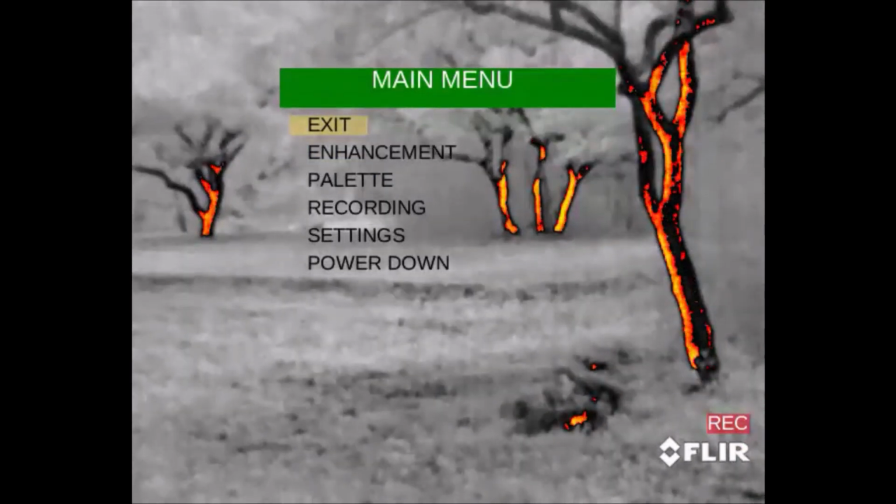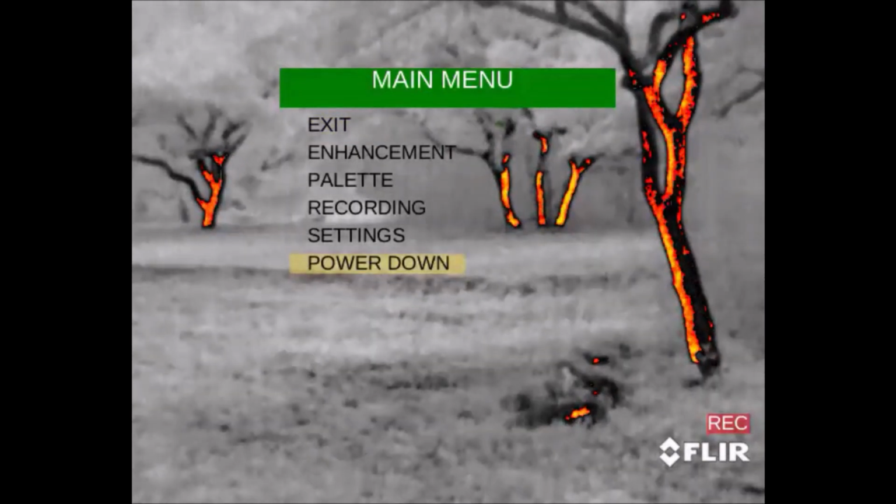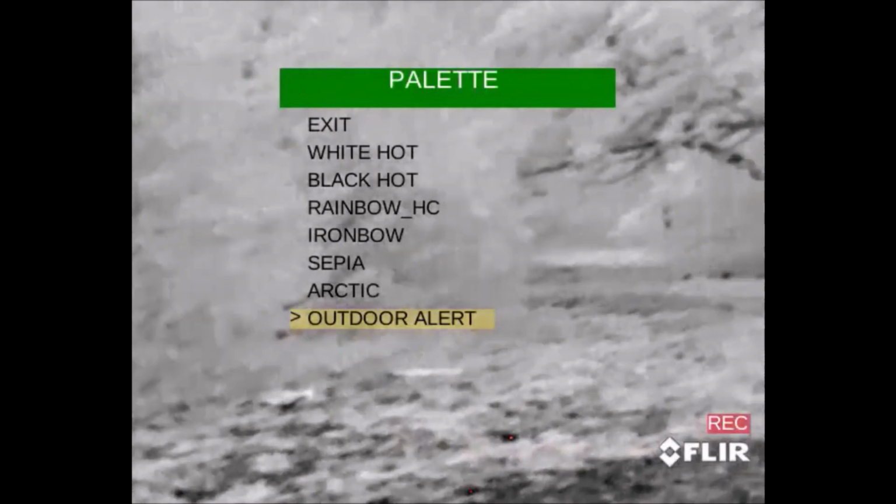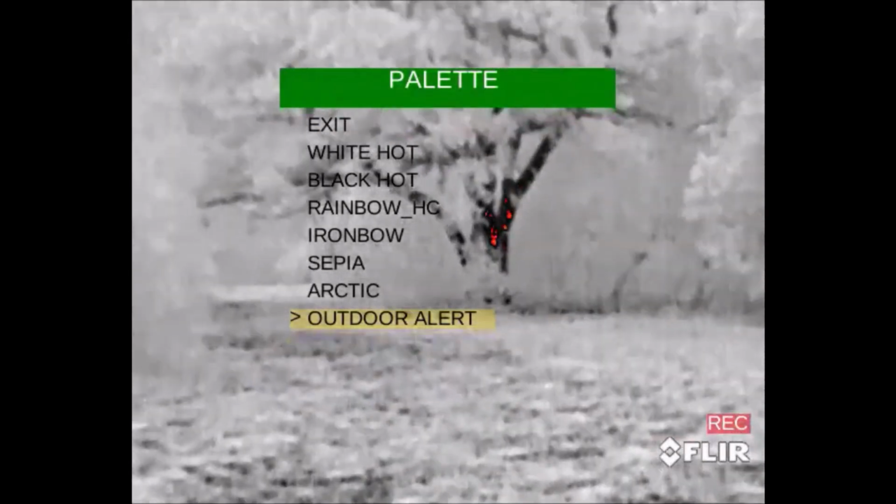Next, we're going to go to the palette settings. So you can pick between your outdoor alert, which is on, the Arctic setting, which, like I said, is kind of painful to look at. I don't particularly enjoy it. Let's find the dog. There we go, I found the dog. It has usefulness kind of in its own way.